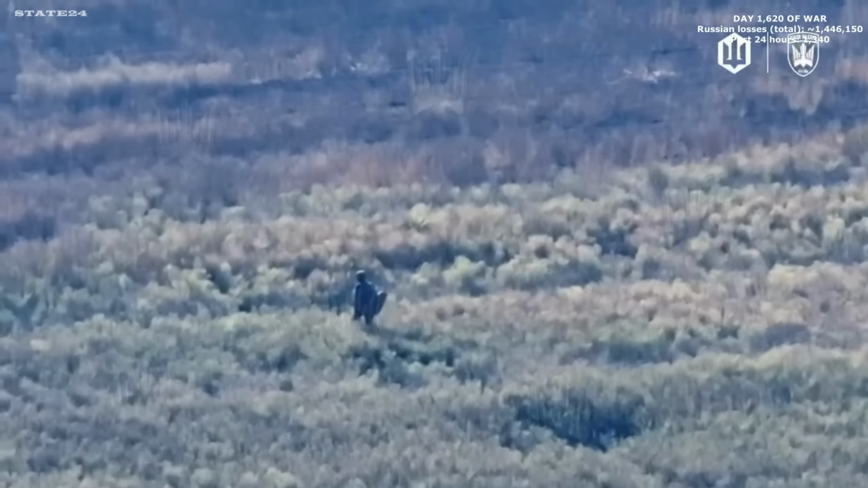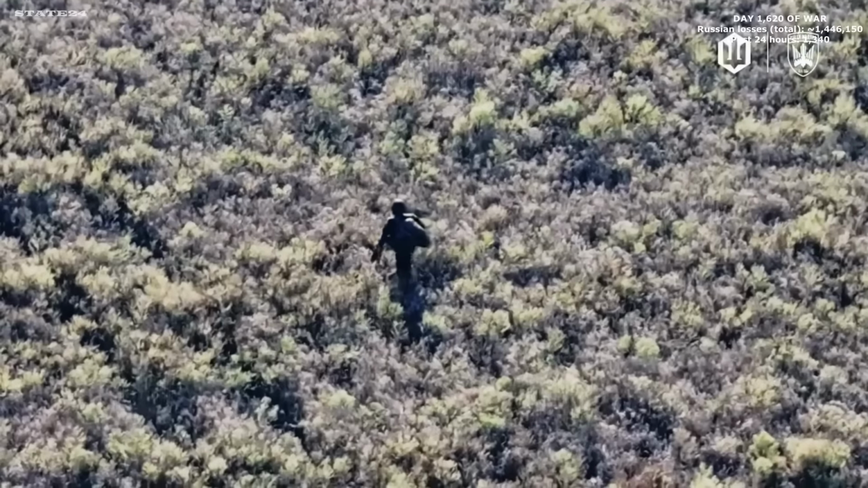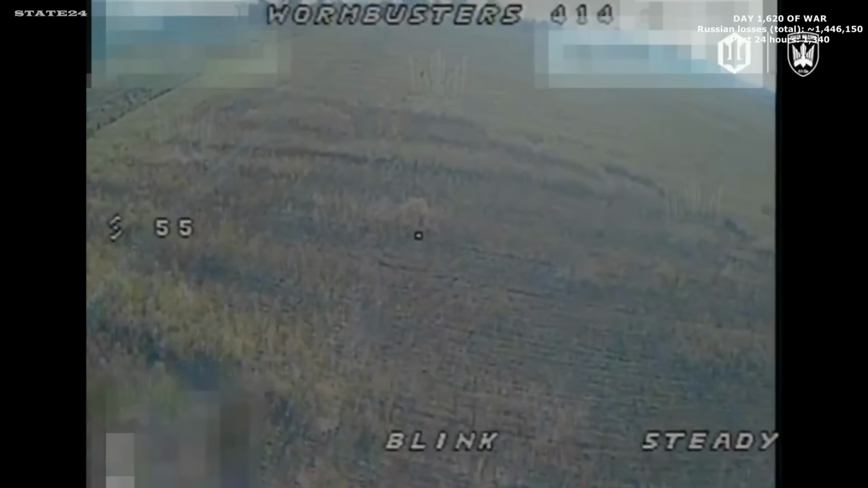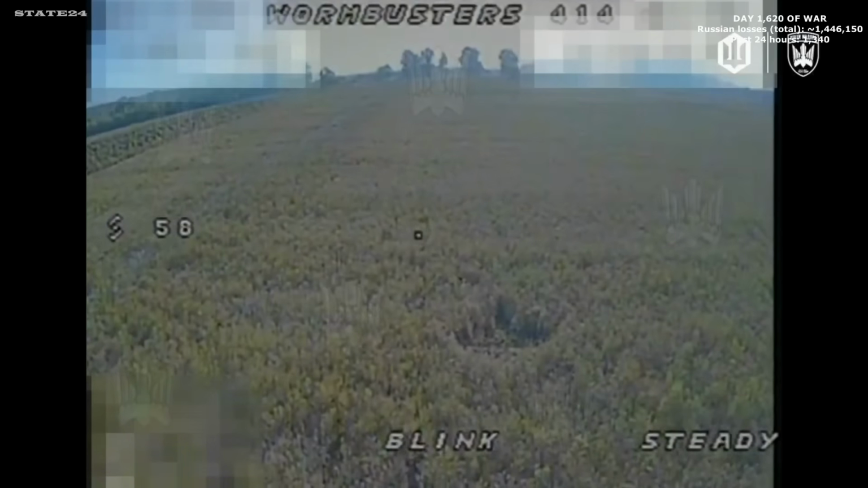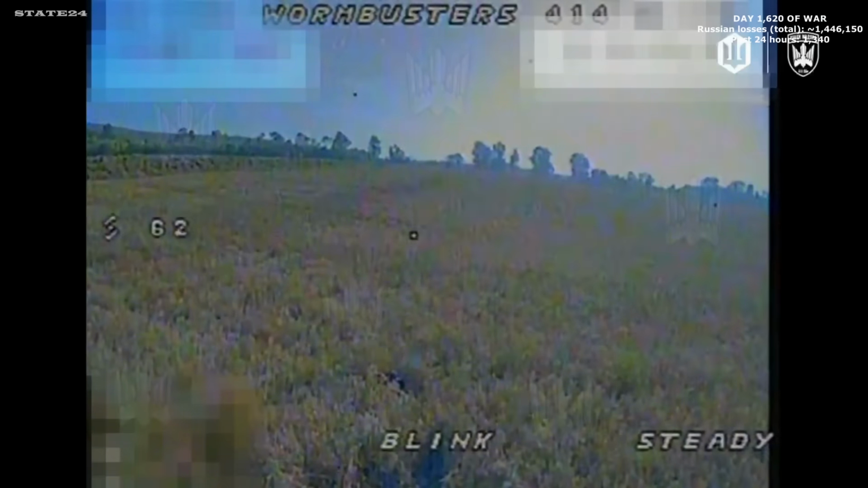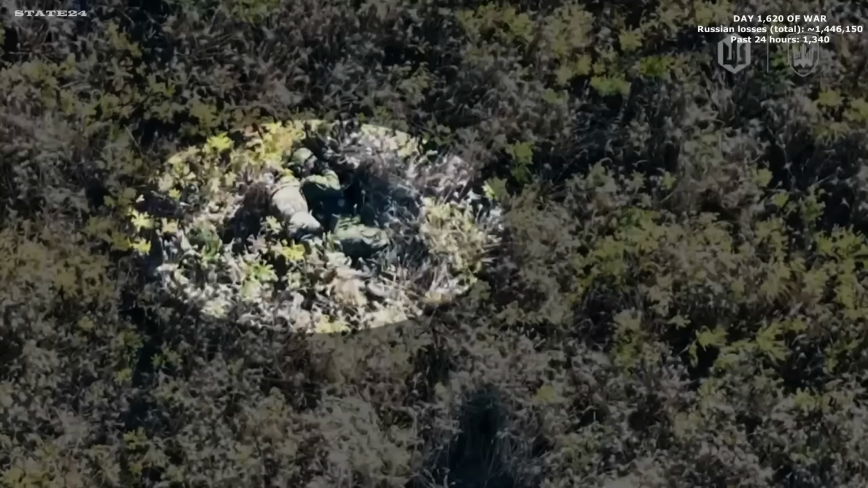visible support nearby. He stops, crouches low, waits, then continues forward, moving without any clear destination across the exposed terrain. The coordinates are immediately relayed to a nearby Ukrainian FPV team. As the drone closes in, the soldier suddenly drops flat onto the ground the moment he hears the approaching sound. The attempt offers no protection. The FPV maintains its course, confirms the position, and descends into the engagement.